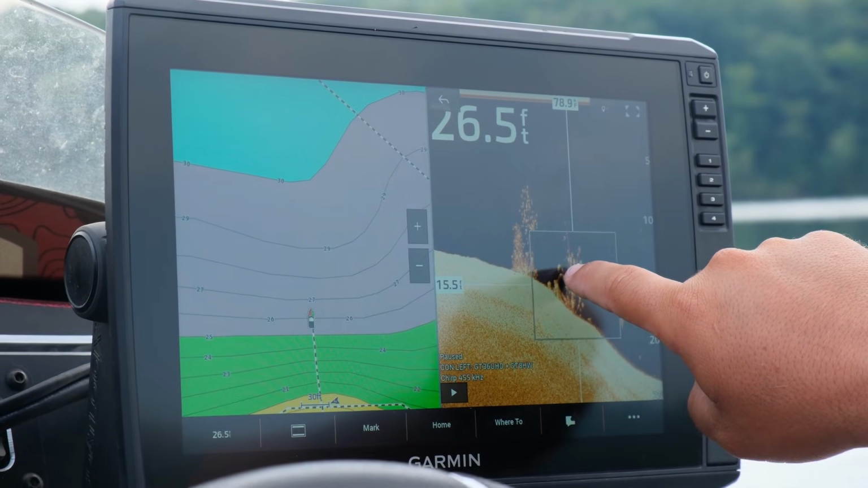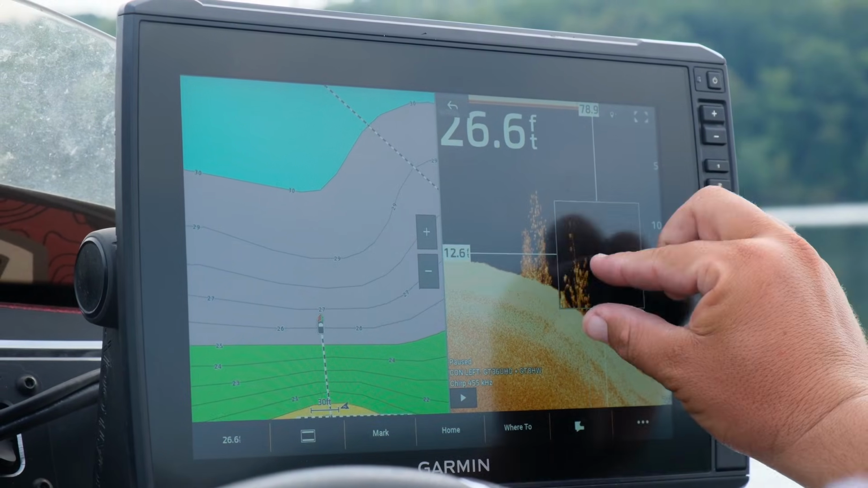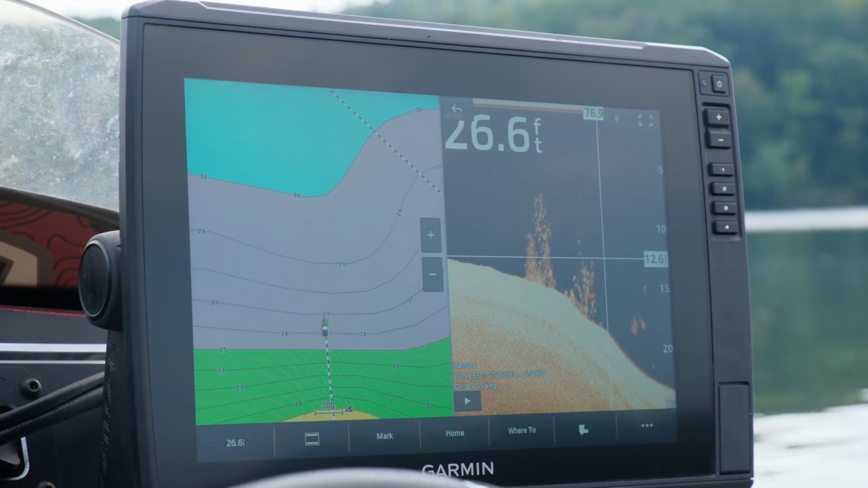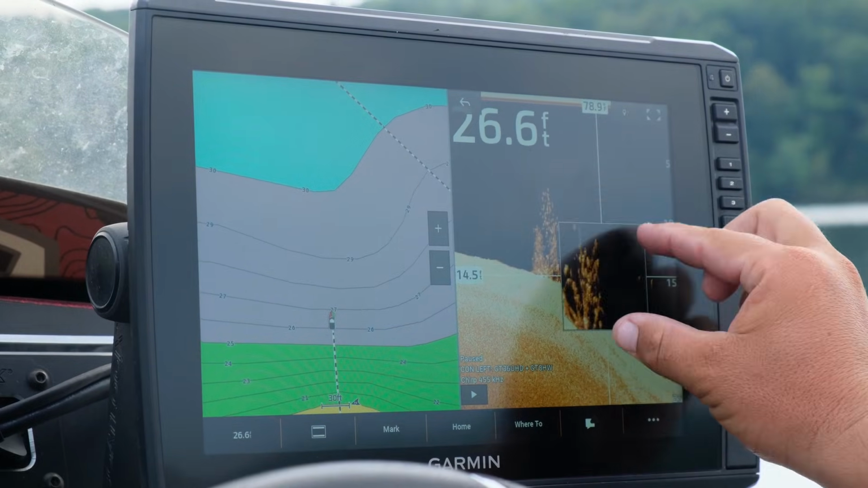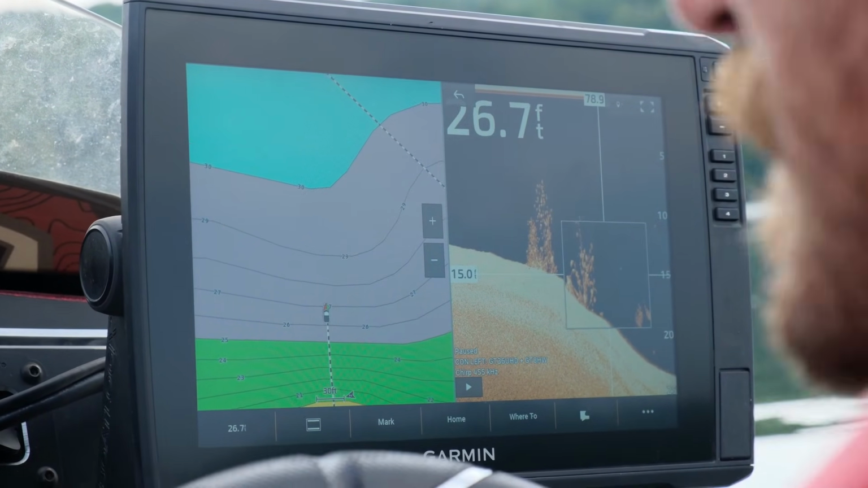There's a bass right there, a bass right there, a couple over here, and they're bigger than your crappie, so they're going to be bigger dots. That's what I'm looking for. So let's drop that trolling motor, put the scope on it, and see if we can catch one.